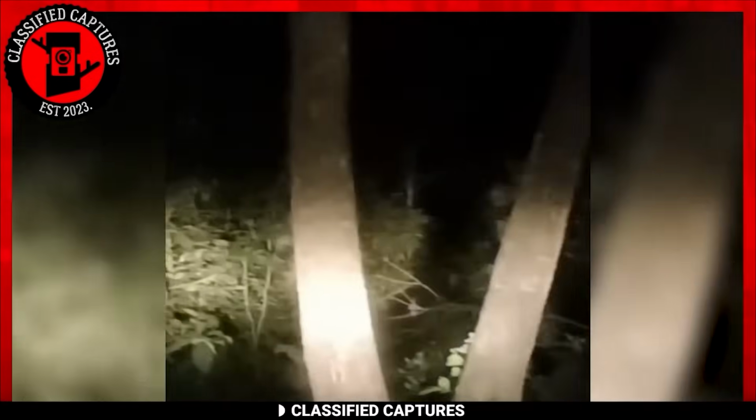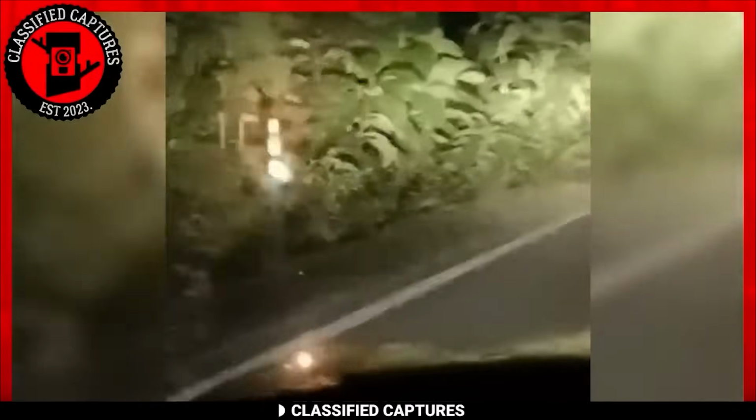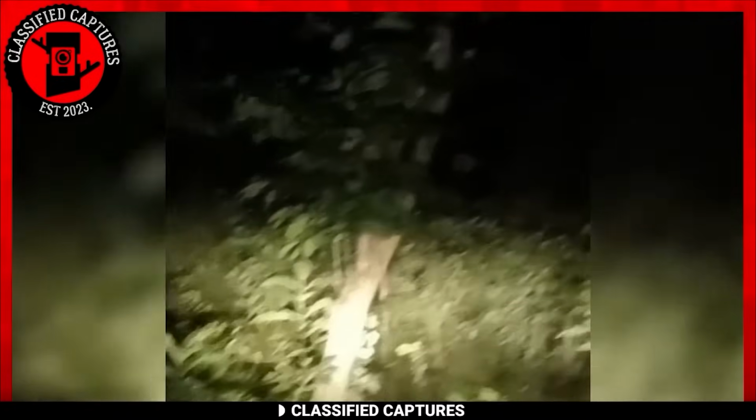Imagine the scene: a lone traveler on a desolate road, the moon casting eerie shadows through the bushes. And then, out of the darkness, something utterly bizarre emerges. A horned creature, unlike anything one would expect to encounter on the side of the road. This enigmatic being appears almost ghostly in the dim light, standing there, its presence sending a chill down the observer's spine. What could it be? Where did it come from? And what does it want? Such an encounter would undoubtedly leave anyone pondering the mysteries of the night and the secrets that lurk within the shadows.